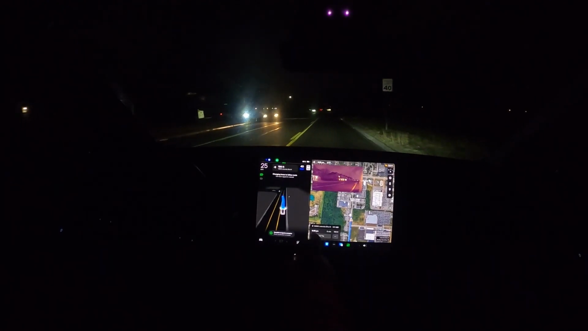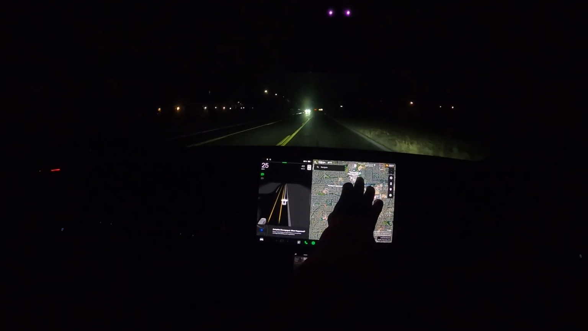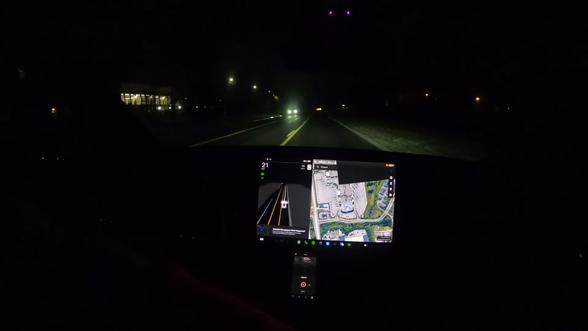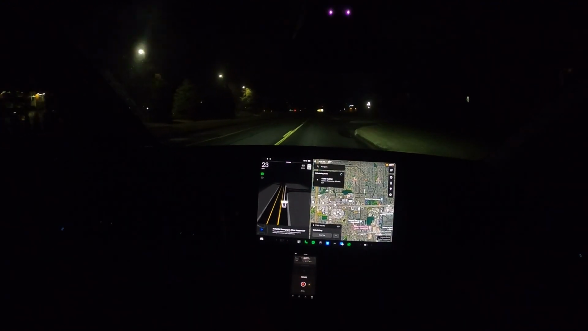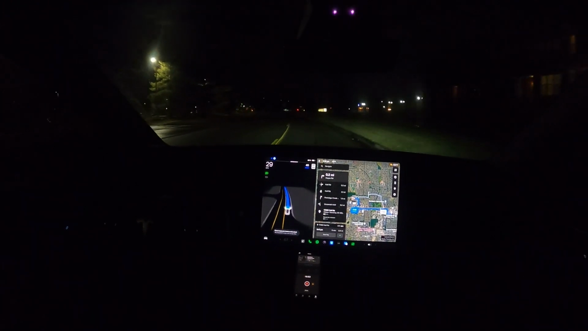Okay, it's slowing down, destination. I'll continue that conversation in a minute. Doing what it's supposed to. It's not doing anything silly. So we're going to go to the mall of Partridge Creek. So we're going to go onto the main big road here. Someone behind me, so we're good. There should be some people out. I know the new John Wick film is out. Saw that the other day. So let's see what it's going to do here.